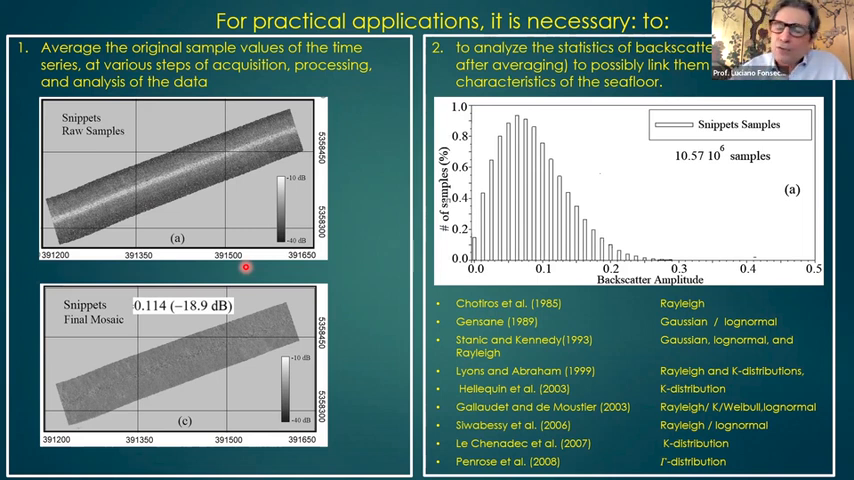The other one is to try to get the statistics. Forget about removing the geometry, forget about removing the noise. Just take all the samples that you receive, and you build this histogram here, like an experimental histogram.